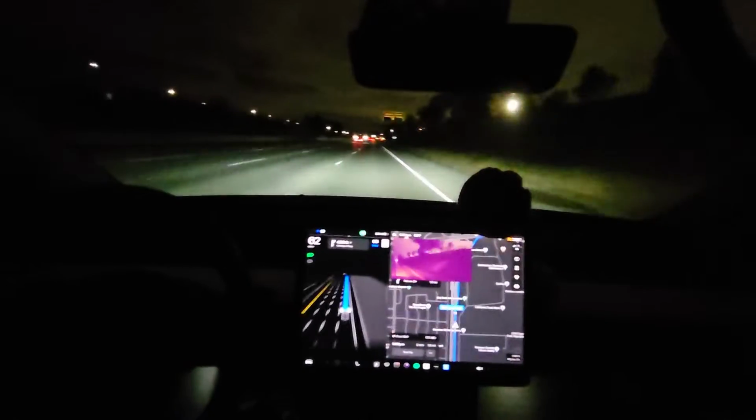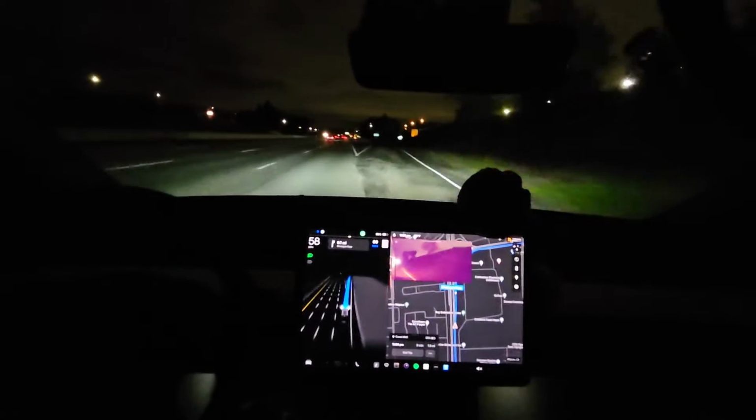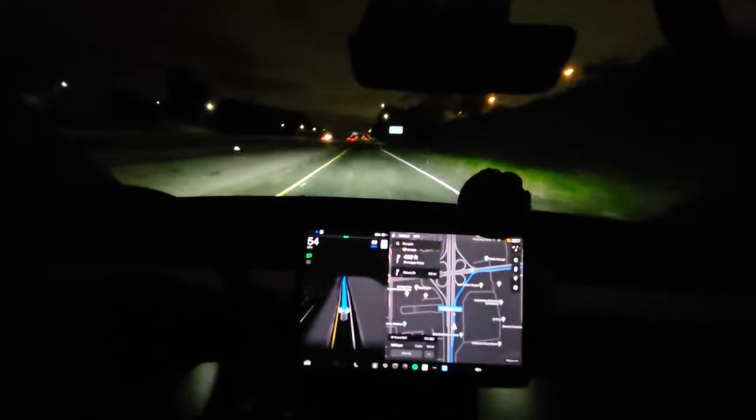Exit 6 on the right. I didn't push the accelerator pedal, so I don't know. In 500 feet, keep right to take Montague Expressway. But so far it's doing well. Keep right to take Montague Expressway.